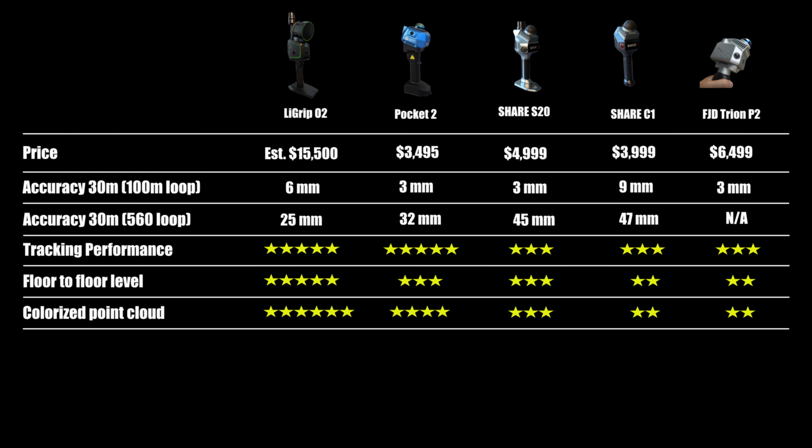As we saw, the O2 produces the best colorized point cloud I have ever seen from a SLAM LiDAR scanner. The wall lines are extremely thin, sharp, and low noise, measuring just 5 mm in thickness. Its color mapping also stands out with excellent resolution and accuracy.